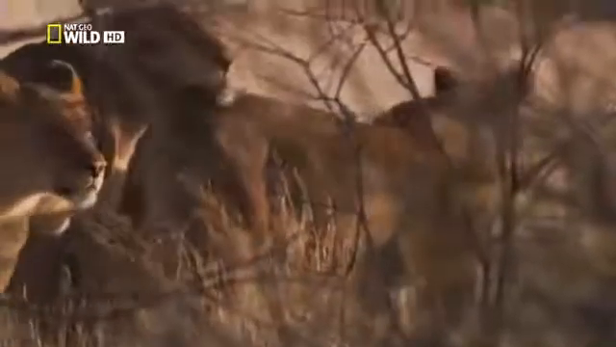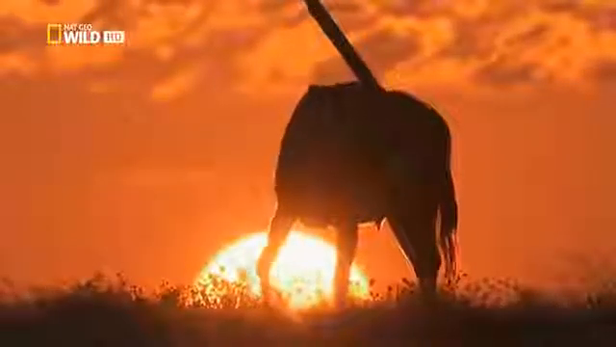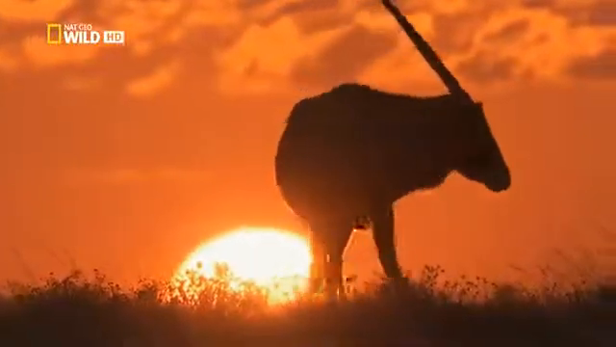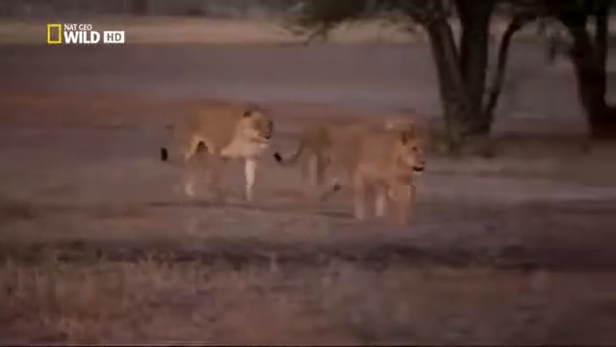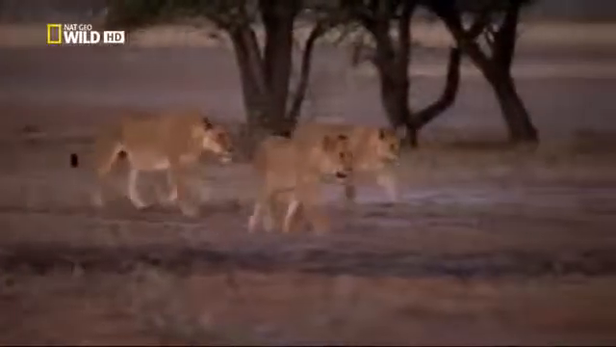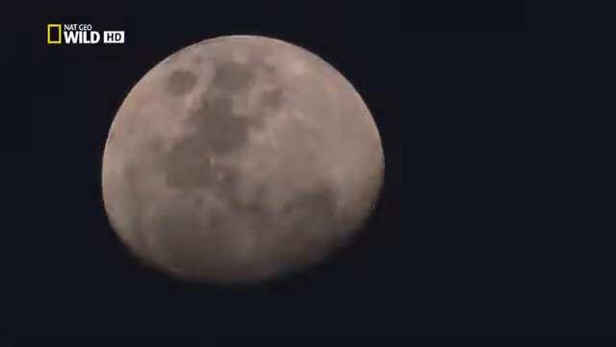Her cubs are 10 months old now, big enough to keep up, and this family has hundreds of square kilometers at their disposal. For the cub's mother, the night's work is just beginning. That is the moonlight. Oh yeah, awesome. Even with such a bright moon, nocturnal lion behavior was almost impossible to film. Now, with the starlight camera, we can share their world.